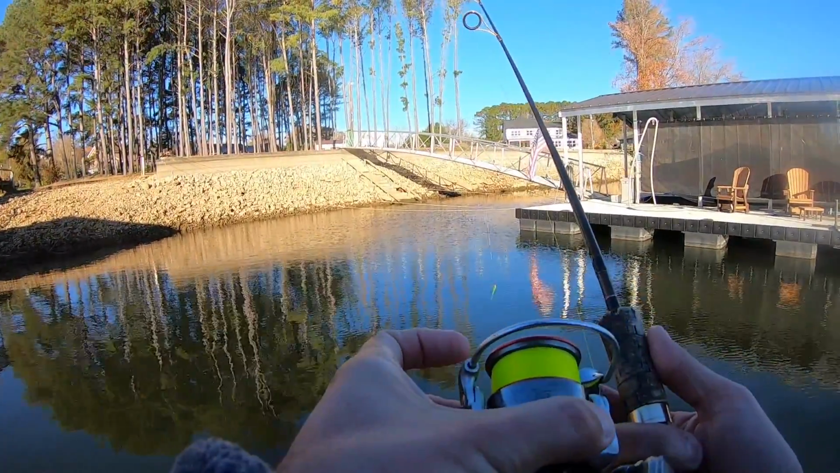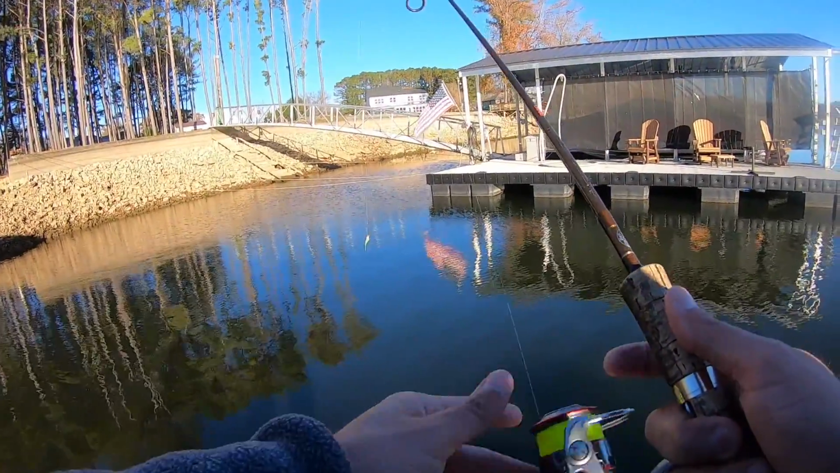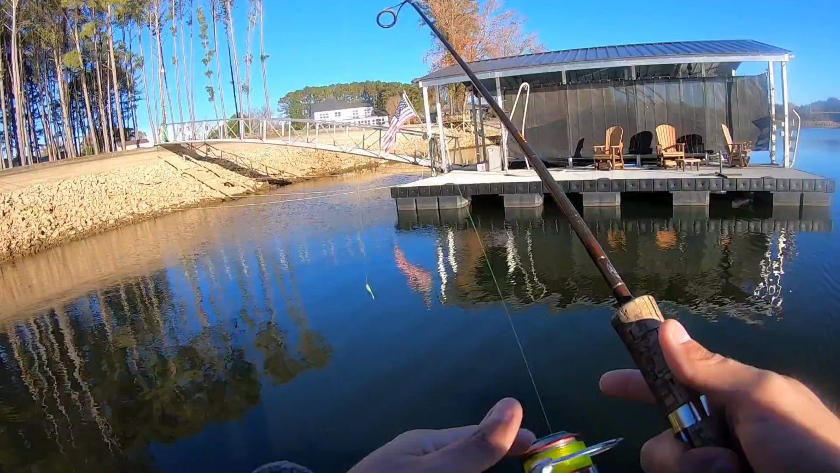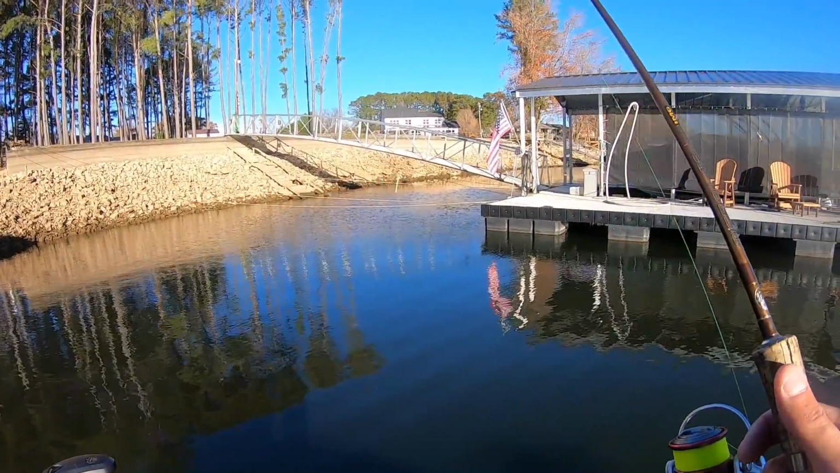And this is just a 2500 size Abu Garcia spinning reel. Nothing special, just a good little lightweight setup. Something about 6 foot long. That's about what I like for shooting docks.